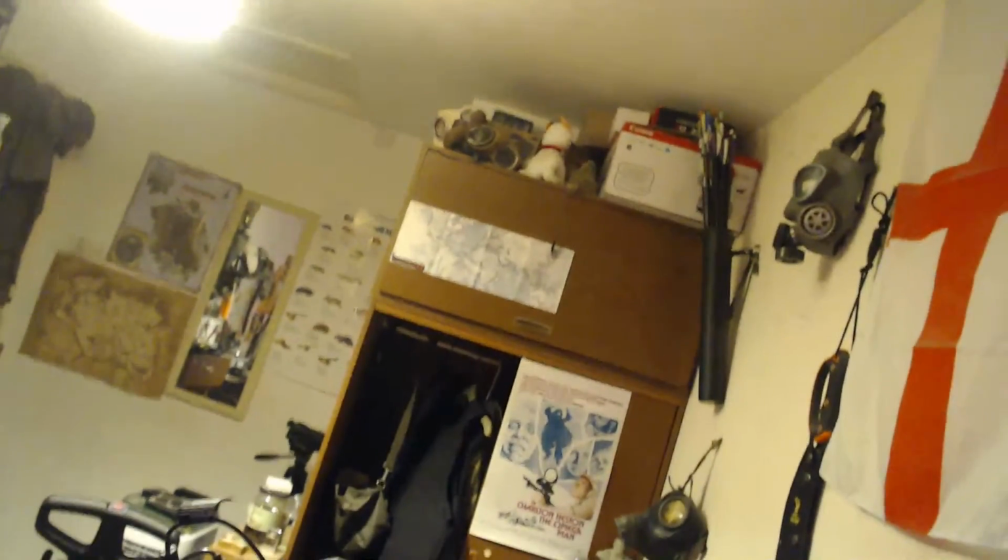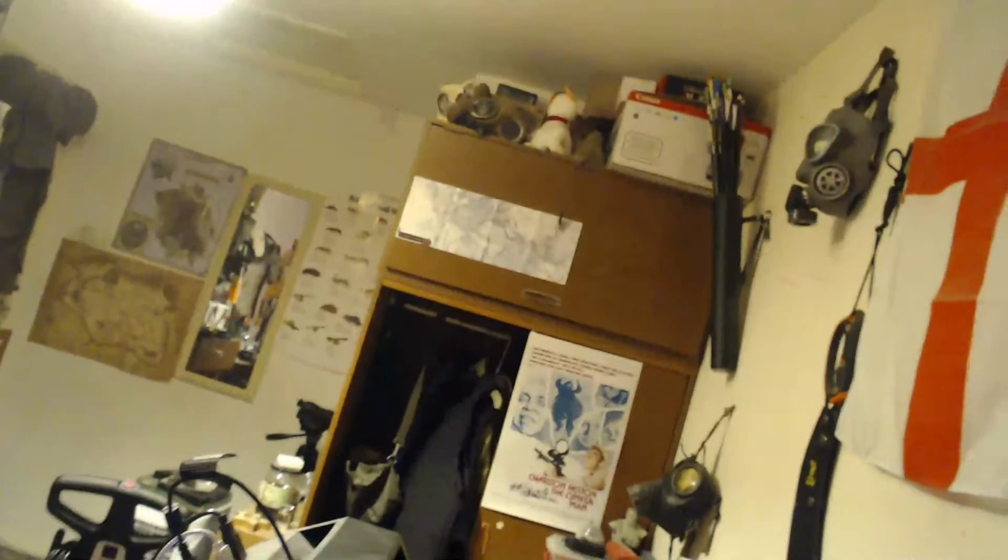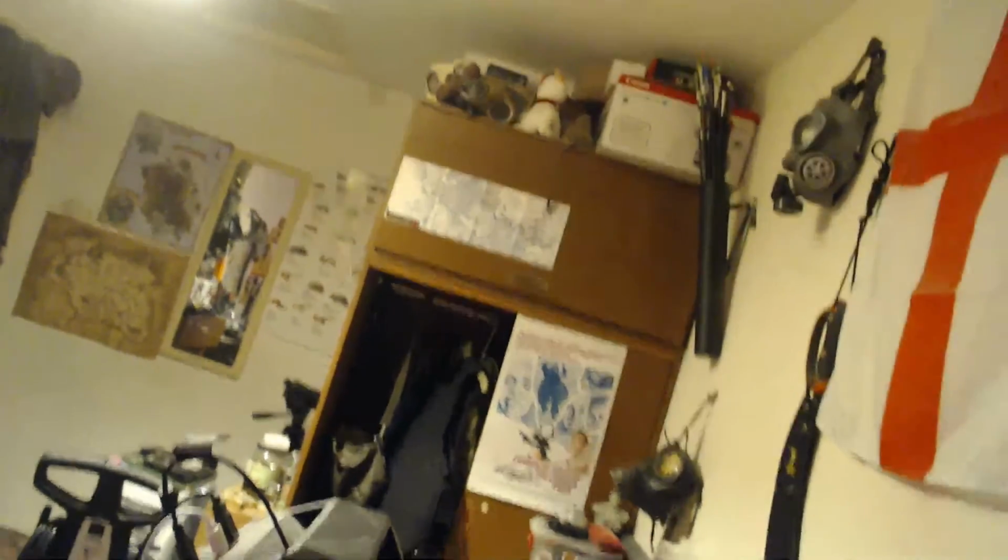It's up on top of the wardrobe with a couple of stuffed animals, a load of other gas masks, some boxes. The big Canon box is full of about 50 PS1 games, all my old PS1 games. But I don't get it down very often because it can be a pain in the ass to put back up there without it wanting to ravel off the top of the wardrobe and fall off and get damaged.